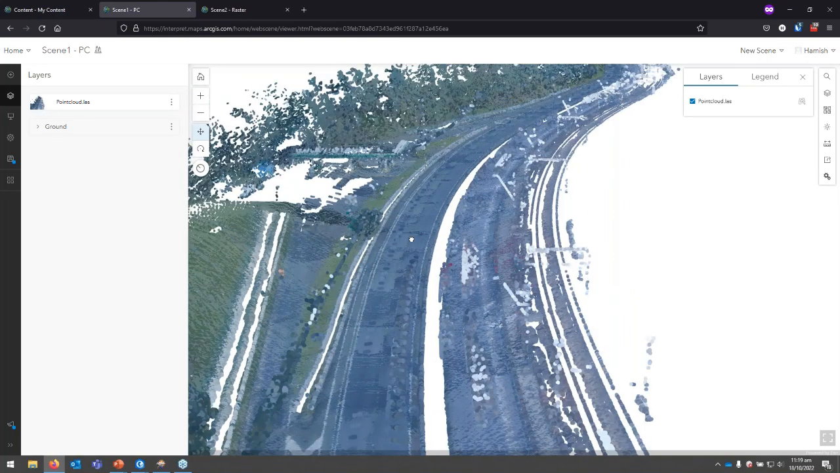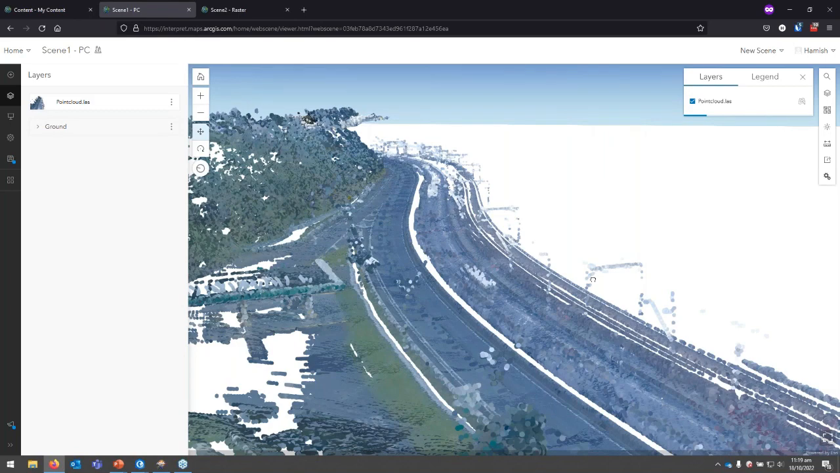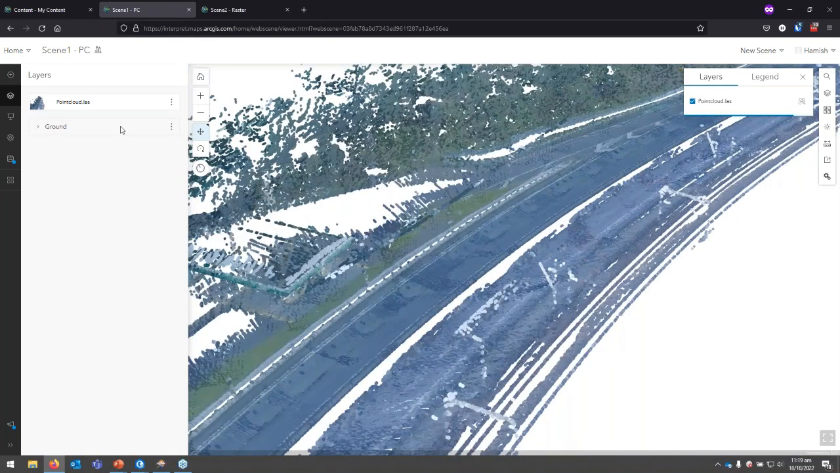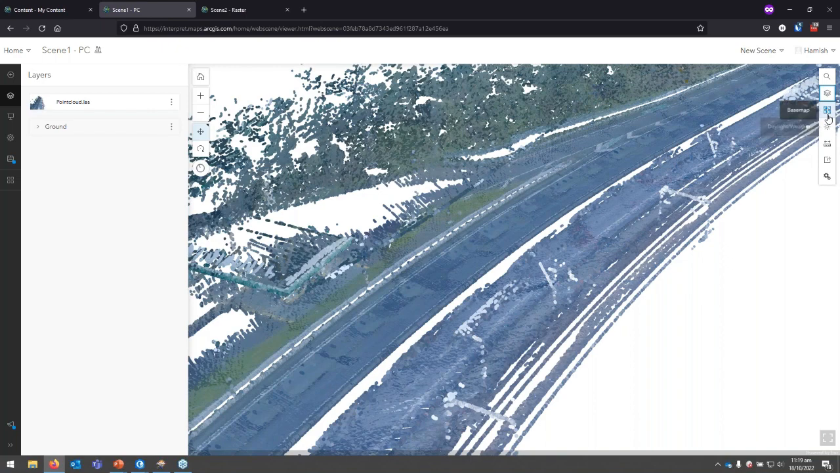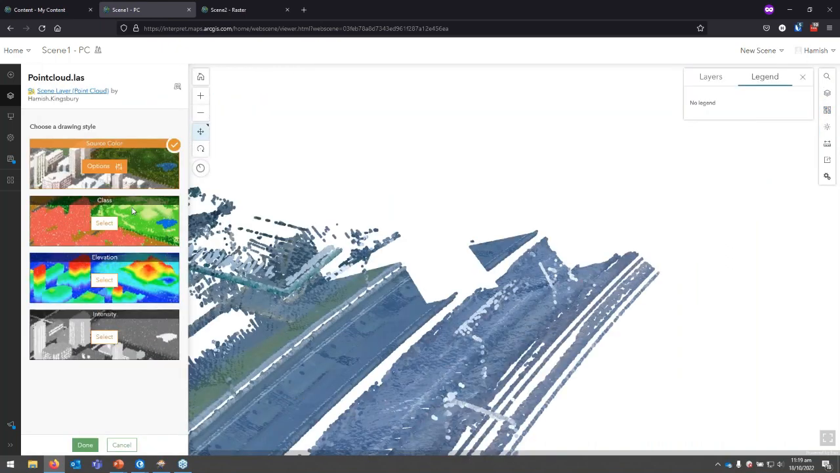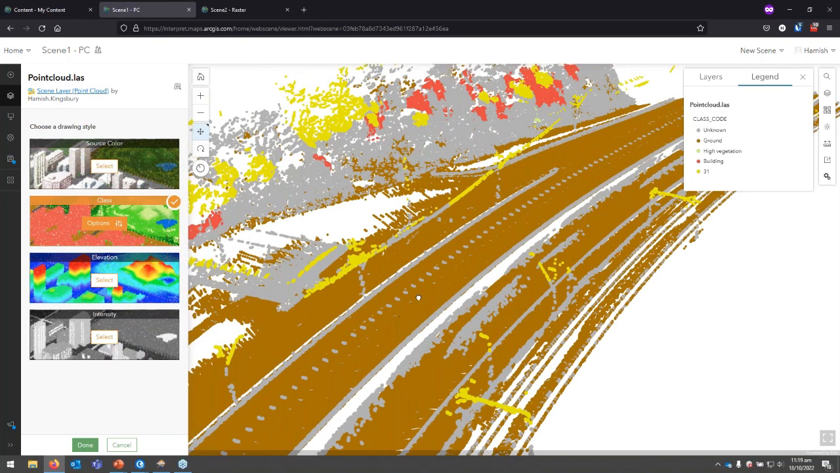So now what we have here is that exact same point cloud scene, and of course the mouse controls are different in ArcGIS Online. So we can see that now in the browser, we're flying around this point cloud scene, and I believe we can filter, sorry, I don't really use ArcGIS Online much.